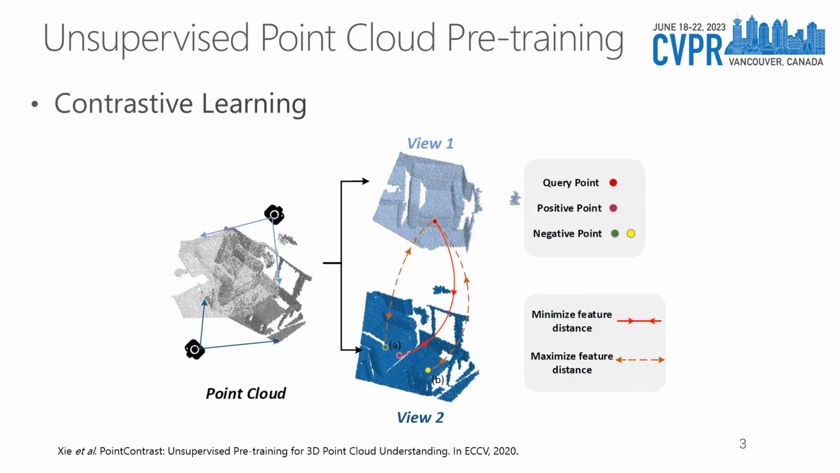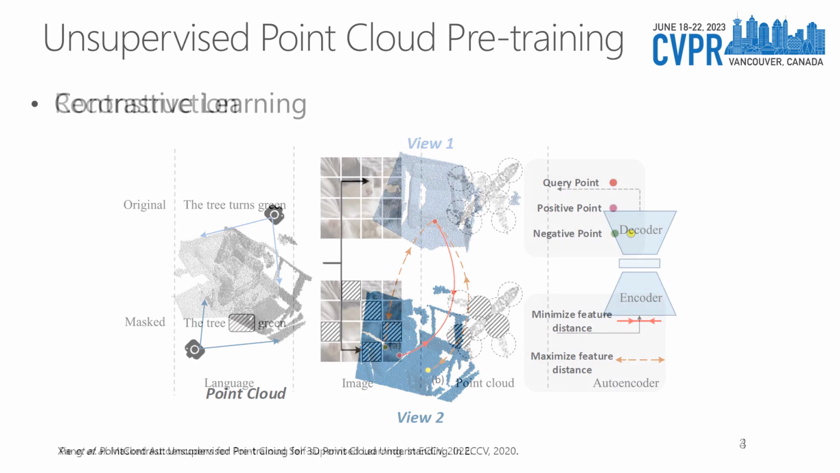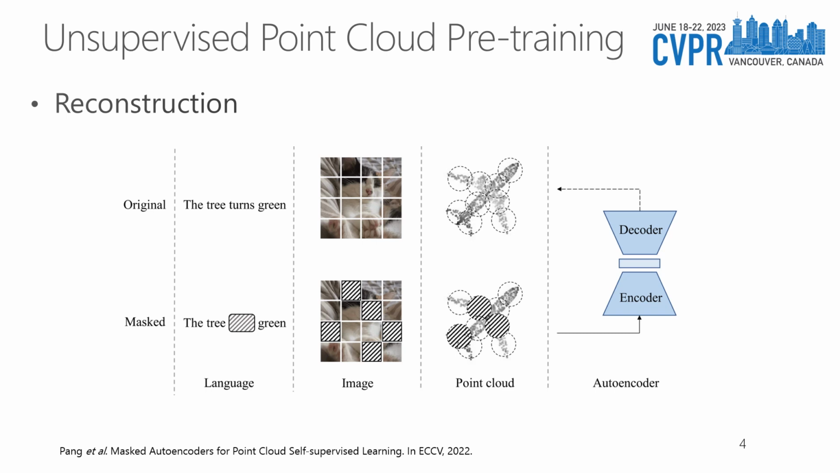Let's go to the details of point clustering. The previous approach of contrastive learning for point clouds is to discriminate the point-wise correspondence between different views. The target is to make the features of the positive pair in different views close to each other and push the negative pairs far away from each other. Inspired by the masked autoencoder in images, the recent reconstruction learning paradigm for point cloud pre-training is to learn a point MAE for shape completion. The transformer architecture is usually leveraged for point feature learning.